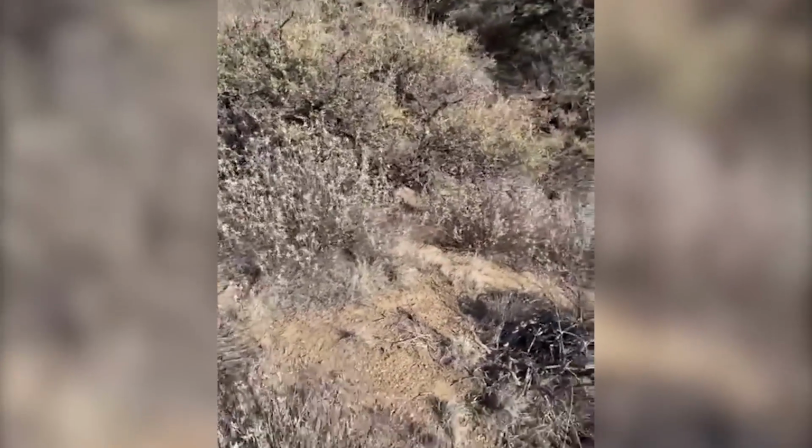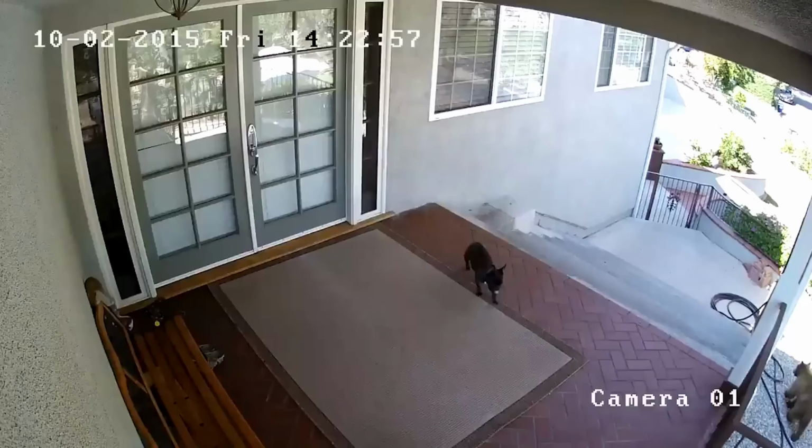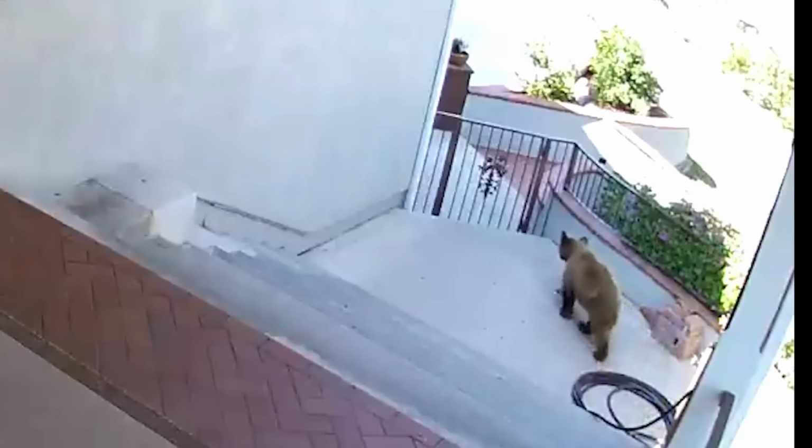Luckily, he has the wherewithal to assert dominance, or that might have been the end of him. The problem with us encroaching on the wild is that it will have no choice but to encroach on us.